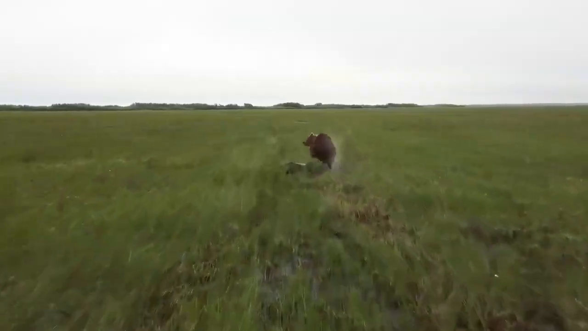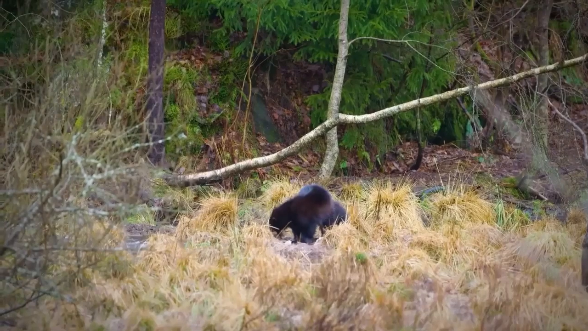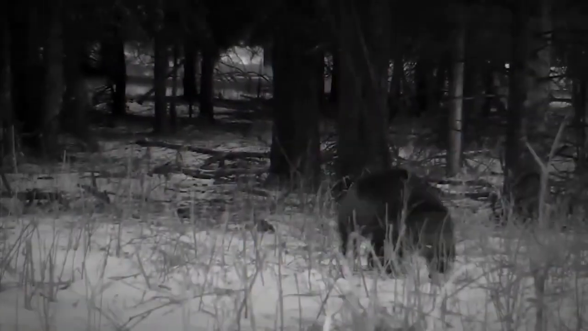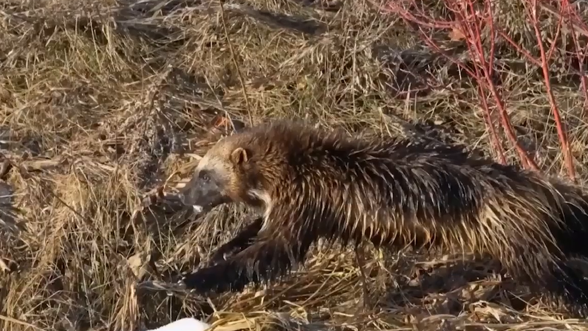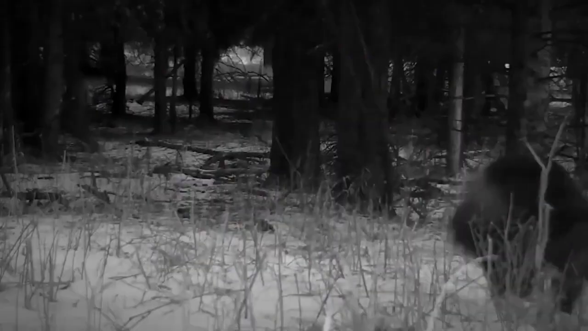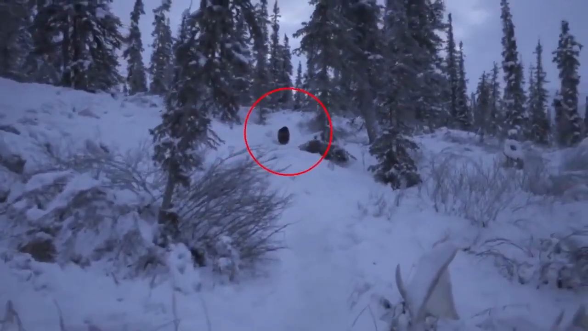Rare wolverine sighting. Hold your breath, for the rarest creature in Yellowstone National Park has been caught on camera. The wolverine, a savage little beast, prowls the cold, high-elevation forest and tundras, leaving behind only whispers of its presence.